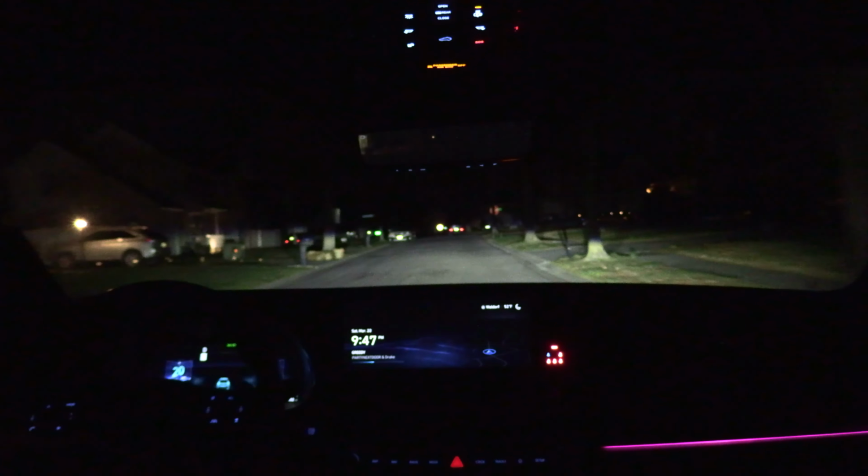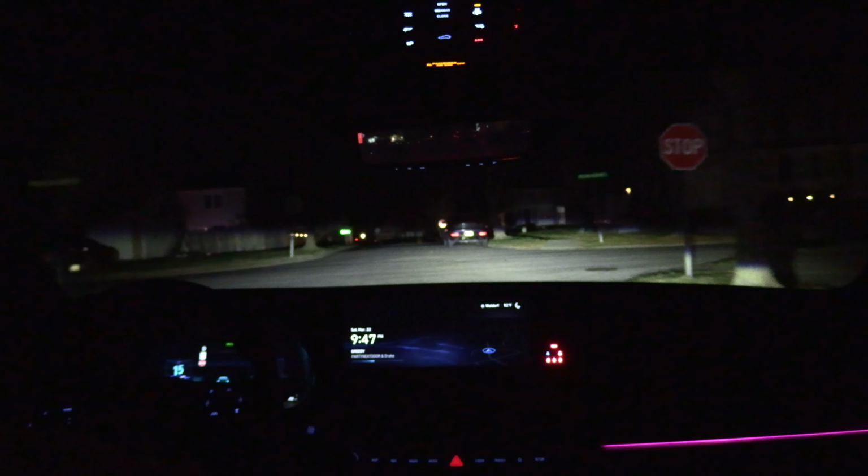I was thinking about it, man, and it's something about a night drive, bro. You know, it's relaxing. It's like a form of therapy for some folks, you know what I'm saying? I don't get to get out and do it like I used to, but the times I get to get out here and just drive, with no purpose, it's always a blessing.